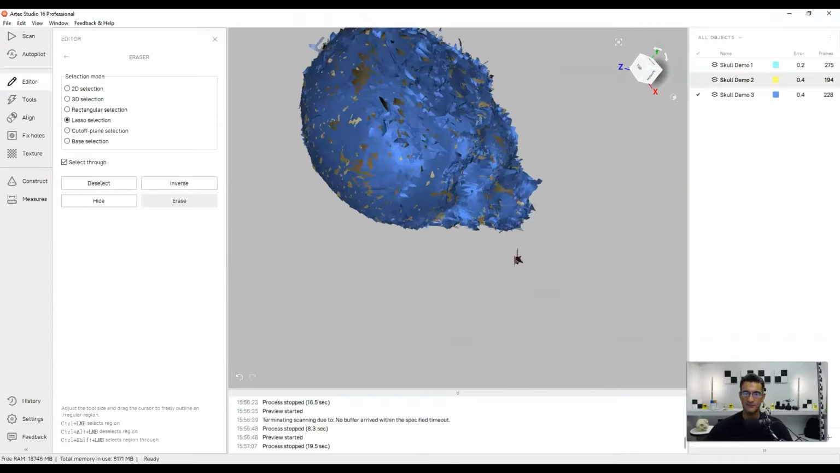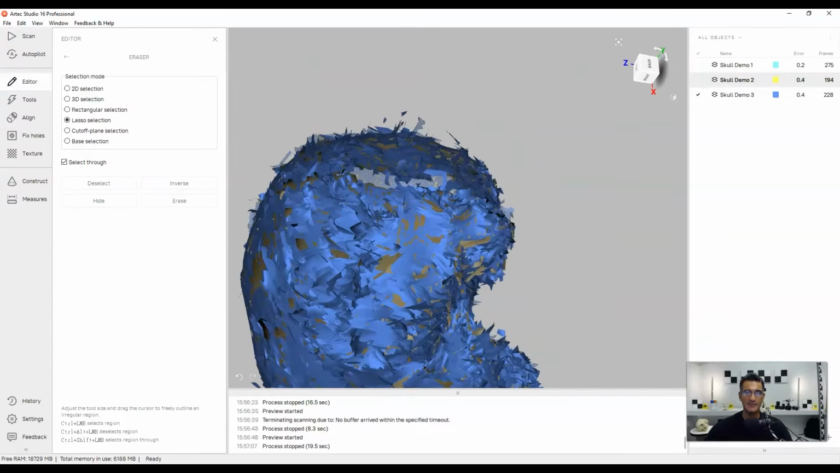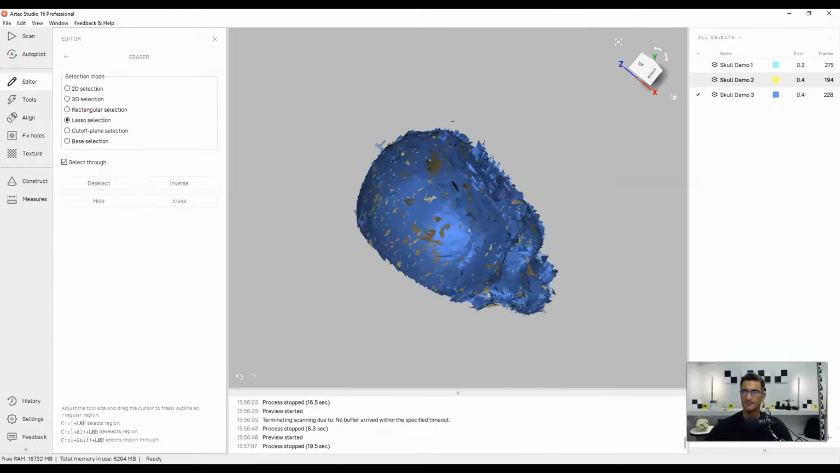And okay, I've got some more stuff down here that I can get rid of. And honestly, that's not bad. If I really get picky, you can get rid of some of this stuff over here, but I'm not worried about it. That's pretty good for me.